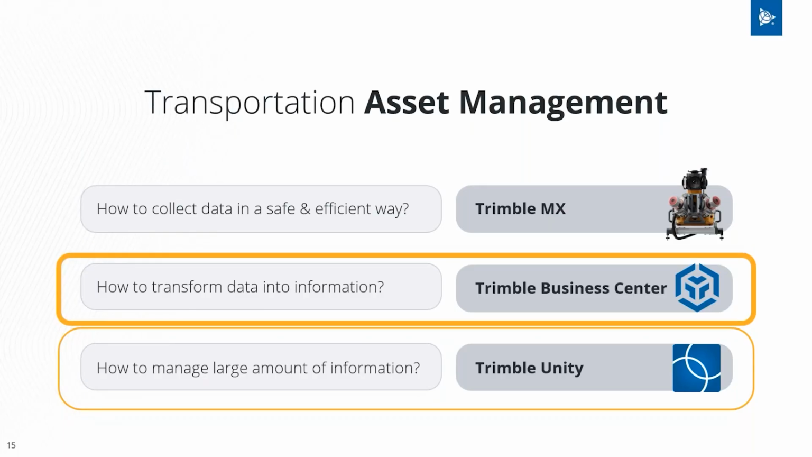These systems, the ASRI database, or your asset lifecycle management platform like Trimble Unity or AgileAssets, cannot consume point clouds and images. They do not need points and pixels. They need information about your asset. And that's where you have Trimble Business Center and its pavement inspection workflow that can transform your points and pixels into valuable information.